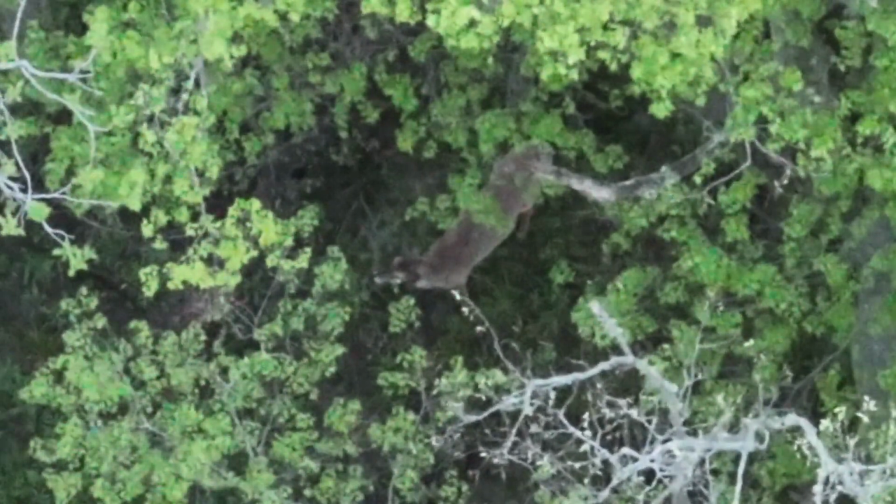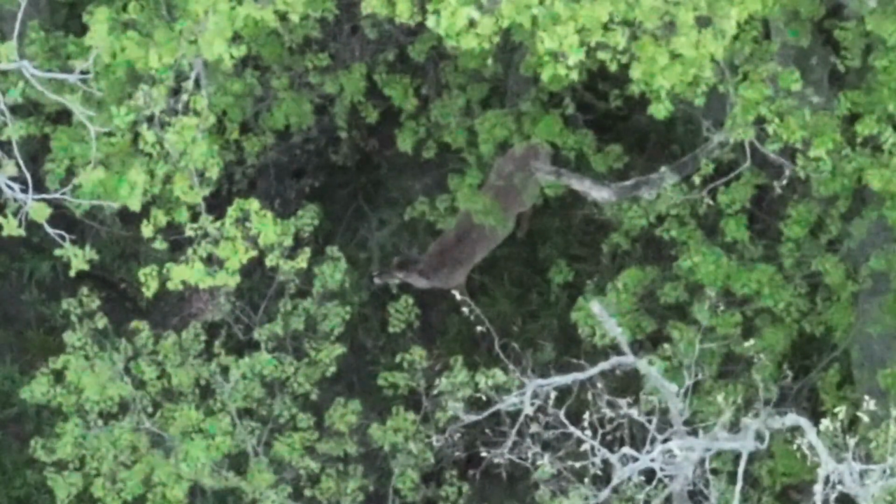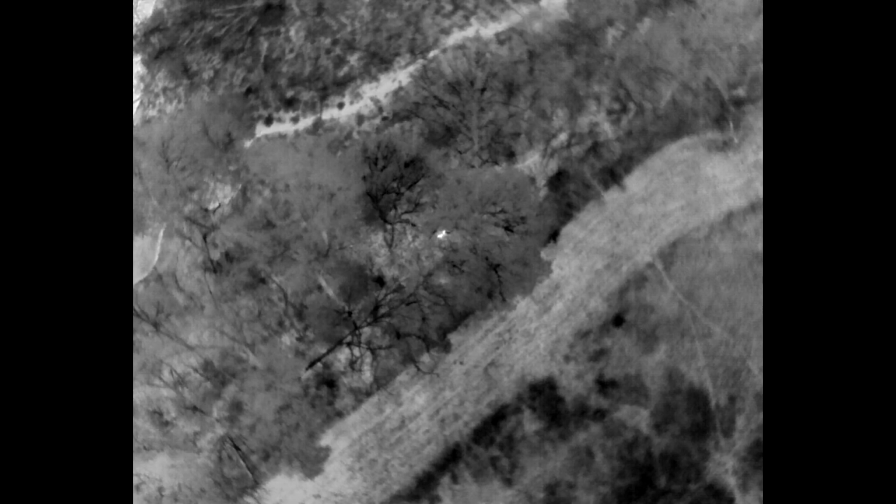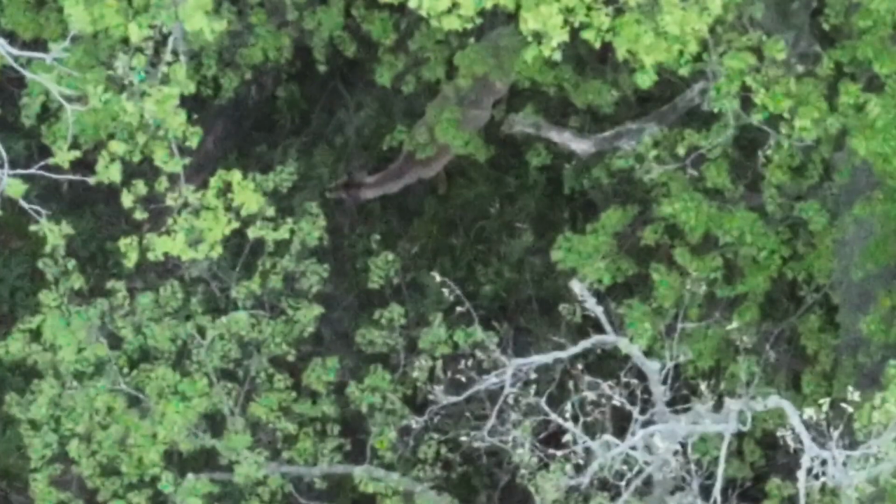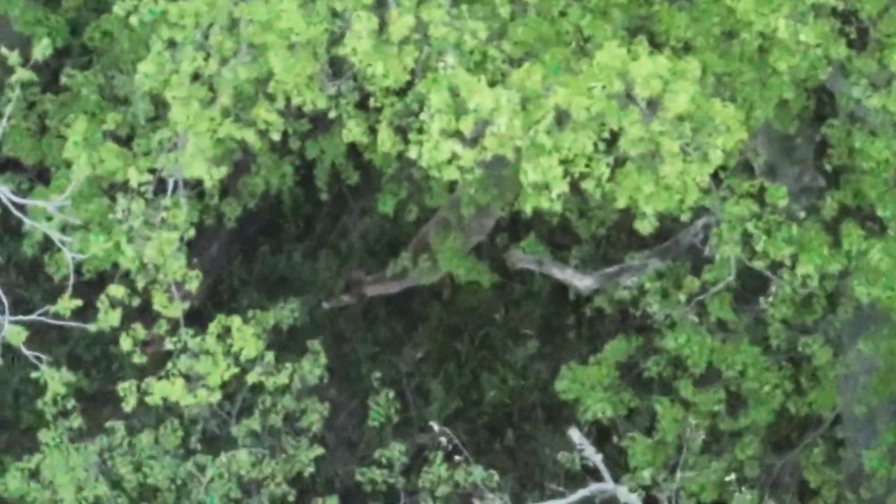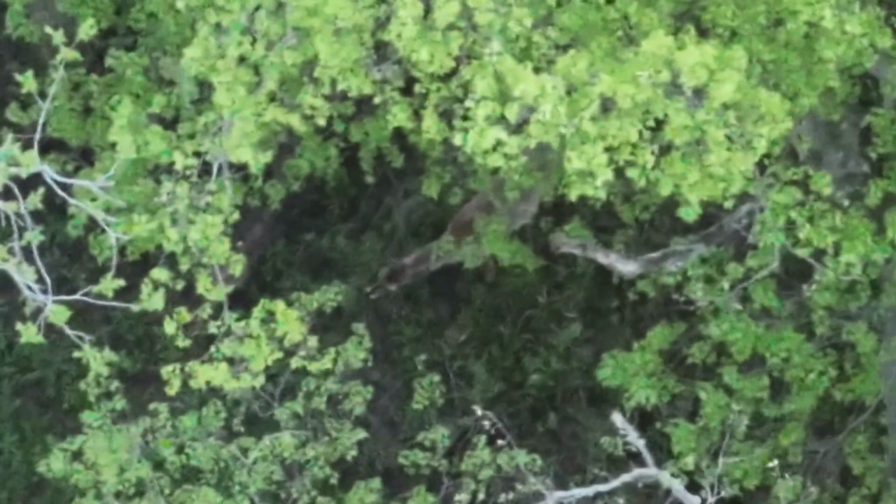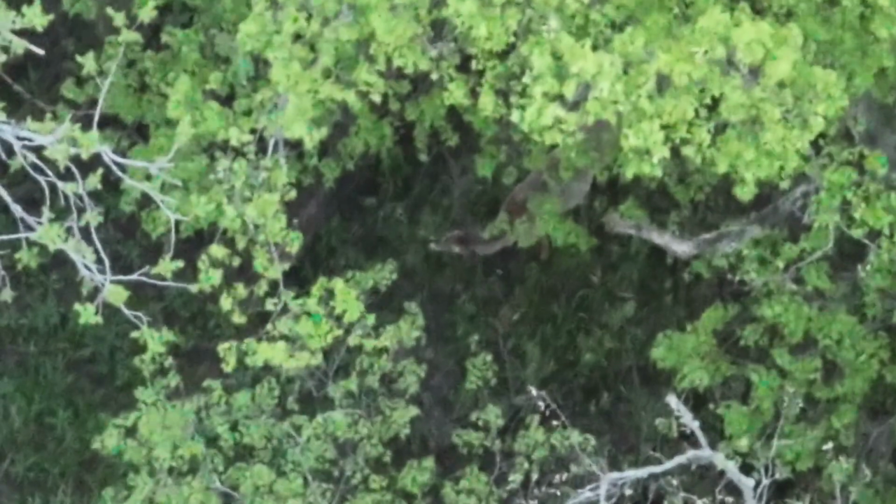So another couple weeks or so, I'll be able to get more antler identification. But this particular animal is all by itself, and usually that tells us that it's either a doe that drove off its yearling or a buck that's browsing here all by himself. But it's kind of the same story.